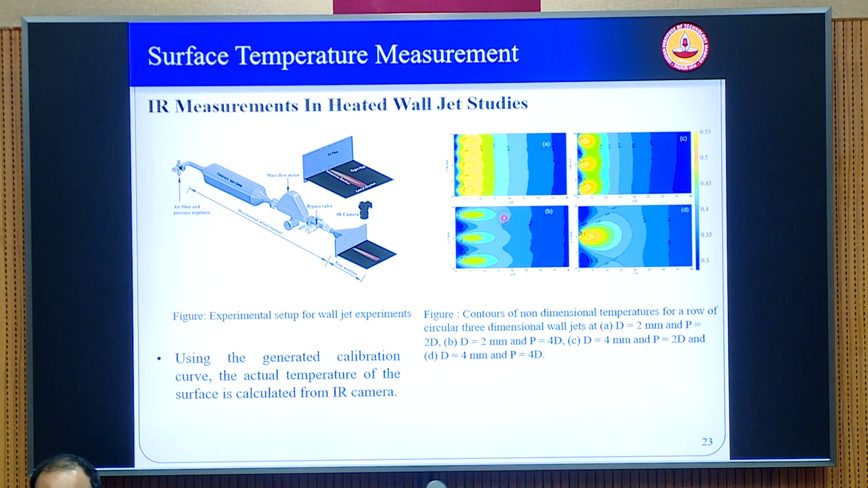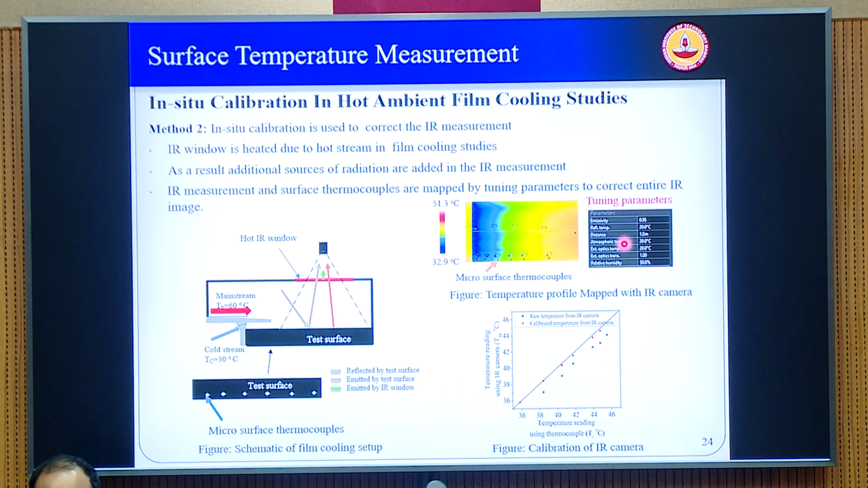at different time instants. So these are the temperature contours for different types of configuration of these jets which are issuing out of these orifices. So we have varied, for example, the pitch spacing between the jets here, and you see the kind of distribution and what happens when you increase the pitch further. So it gives you a complete temperature field information, and before we get this IR data, we calibrate it in situ. So the in situ calibration is something like this.